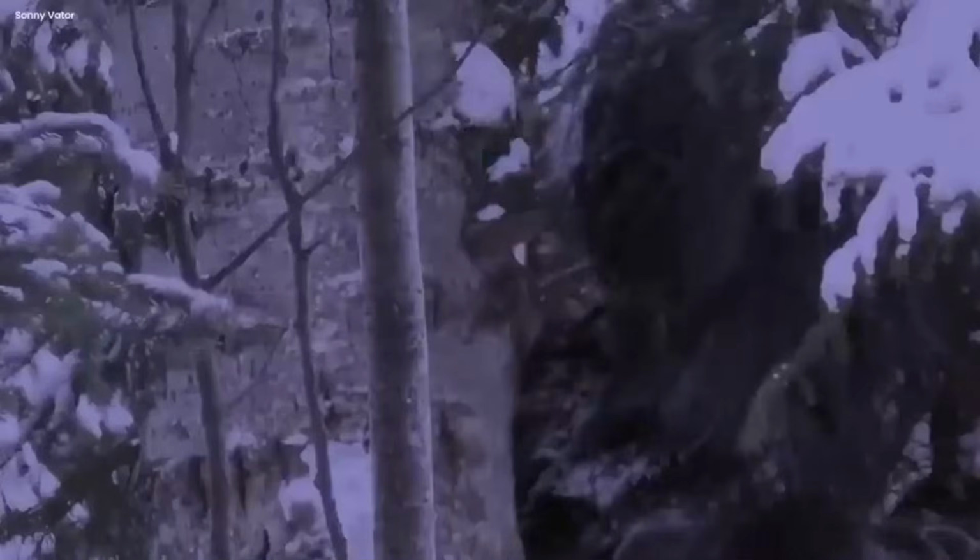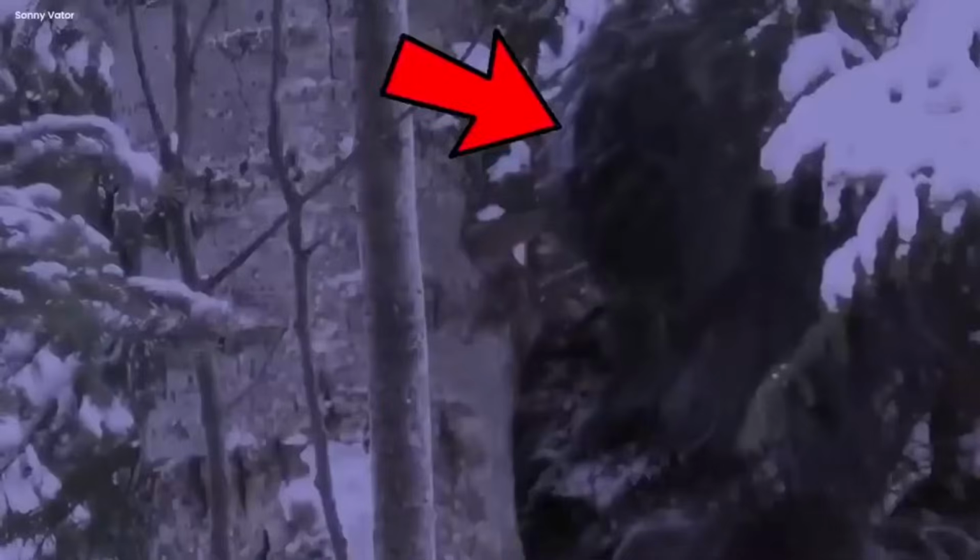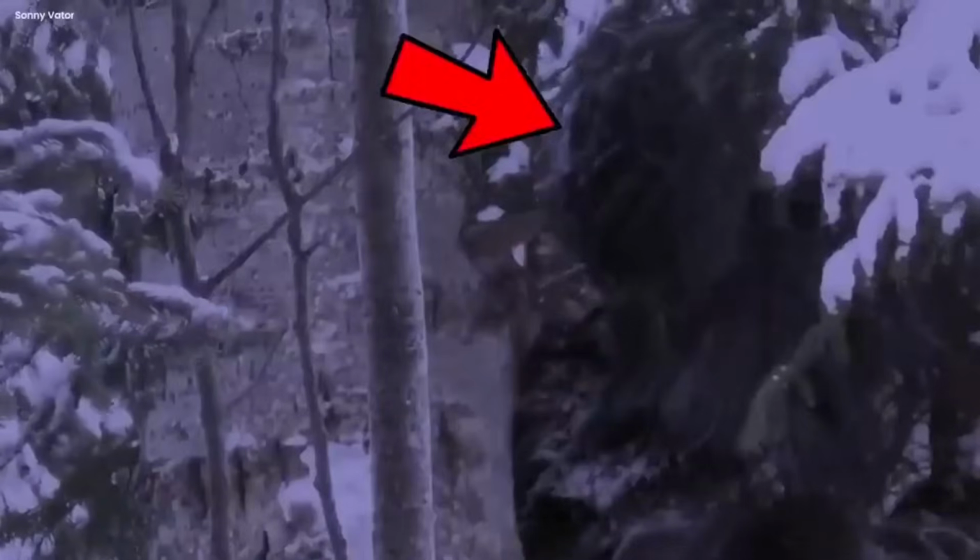This creature stood out against the white backdrop, a massive form like a guardian from the ancient past. The creature's dark shape seemed to blend with deep woods, and its eyes, two shining orbs in the darkness, locked onto the camera with an eerie intensity. What was going on in its puzzling mind? Was it just curious about the approaching vehicle, or did it have secret plans of its own?